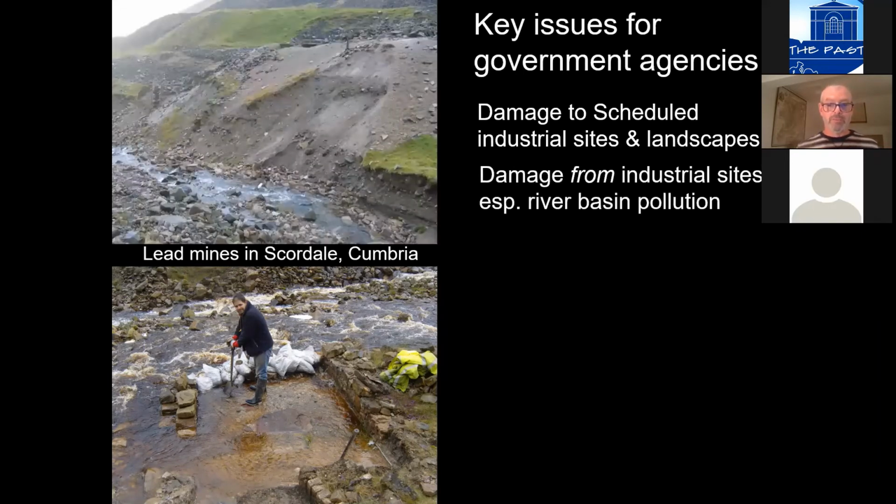But from the point of view of the Environment Agency, looking at it from the other end of the telescope, if you like, the problem was very much about the damage from industrial sites. Places like these lead mines in Scordale, releasing vast quantities of toxins into the watercourse. The plume of toxicity going out into the North Sea stretches out for almost 30 miles. So not only the watercourse itself, but also the saltwater bodies into which these rivers flow.